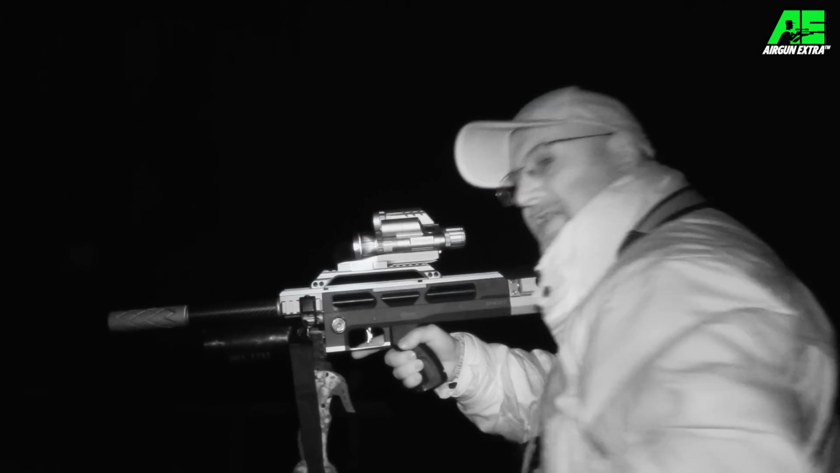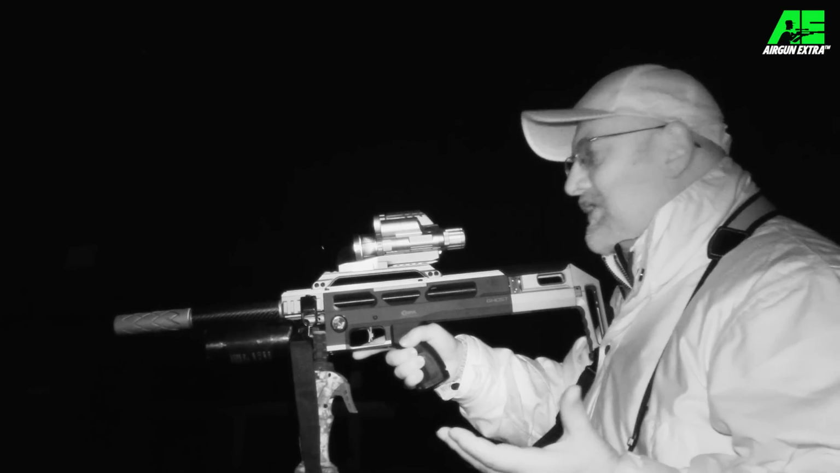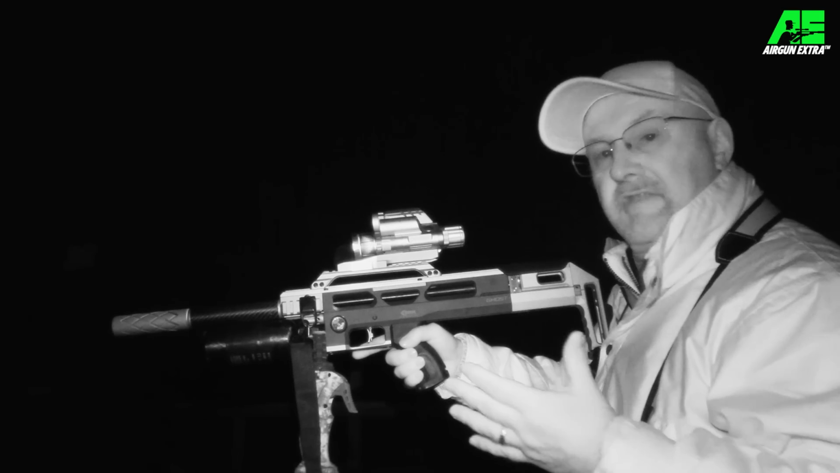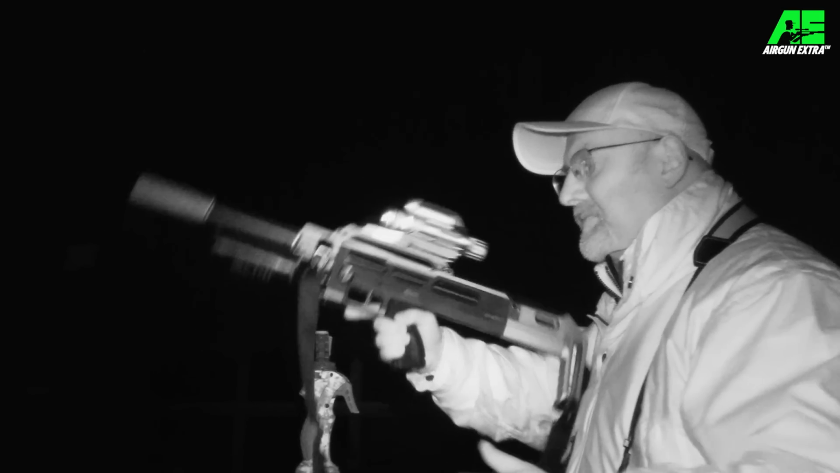So the Thermnight takes 18650 batteries, and this is an old one. It's good for quite a few hours, to be honest, but once you get down to a certain level, I think it's like about 20%, then certain functions like the laser rangefinder don't work. So time for a quick battery change.